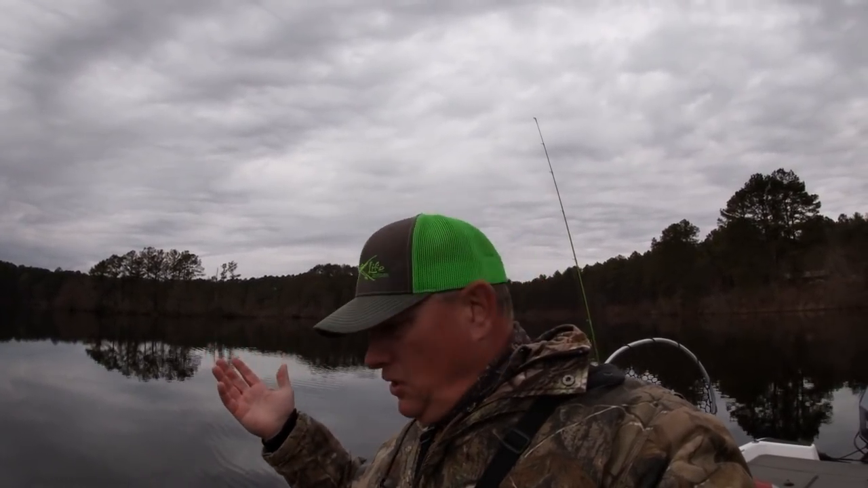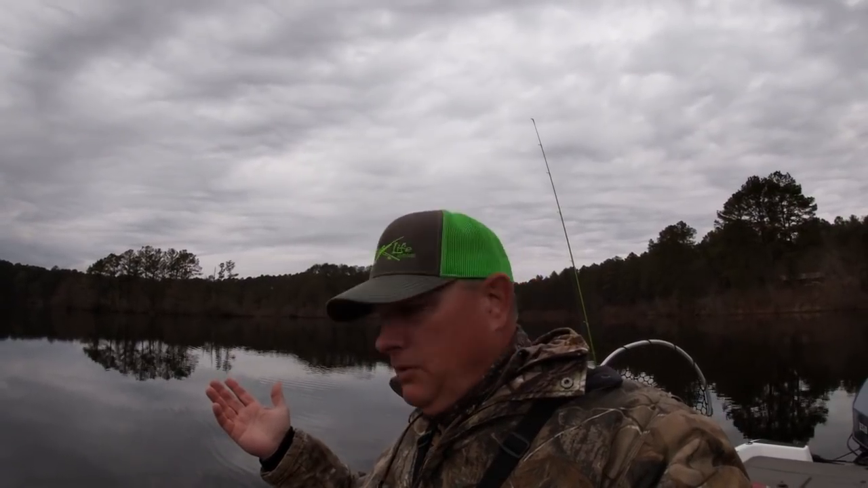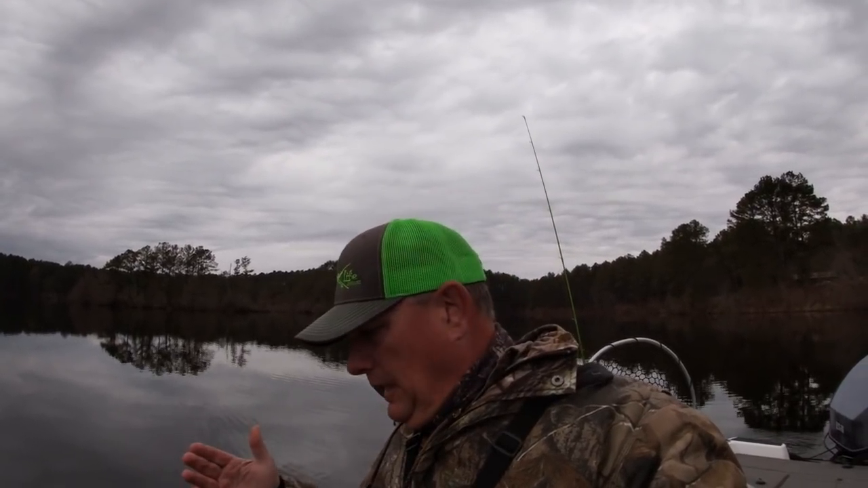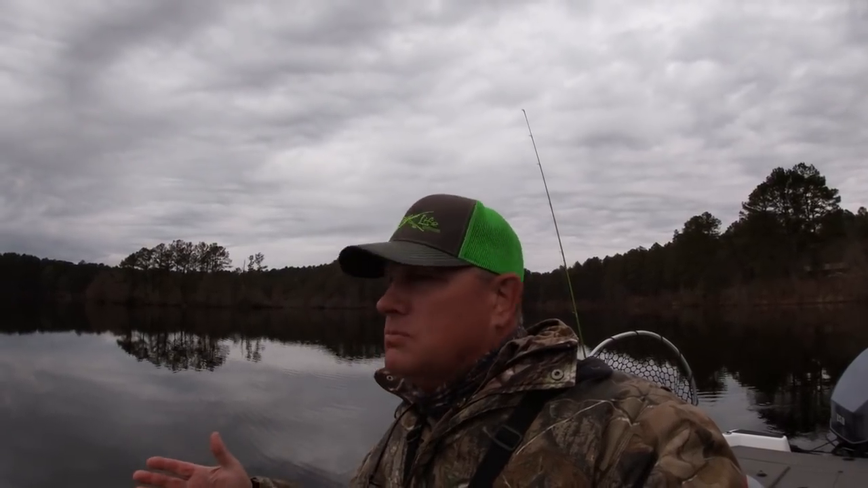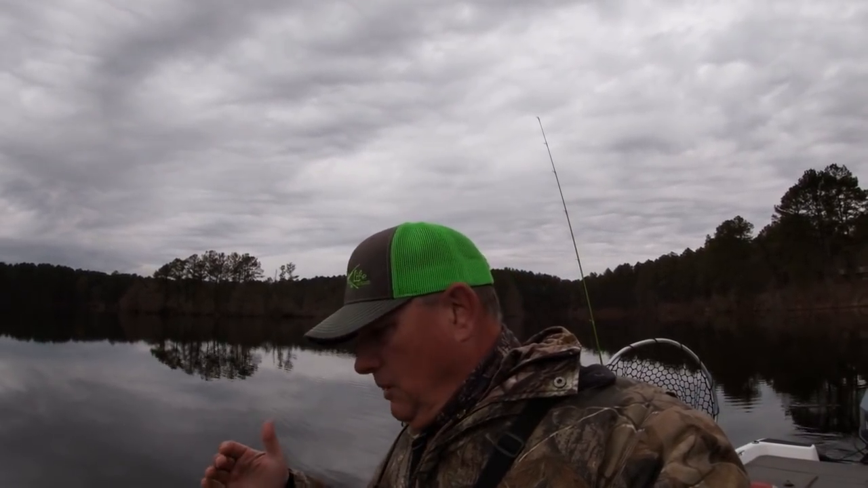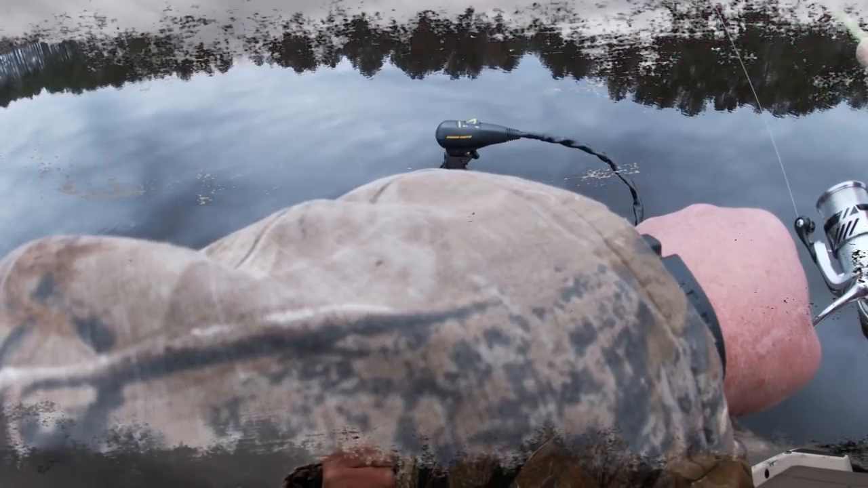And you can see it's overcast. It's probably about 45 degrees. The water temperature is 45 degrees. So I feel like dead sticking is going to be the way to go. And anyway, I'm going to poke around here. I see I'm getting into some deeper water here. And so I'm going to check the edge of these drop-offs and see what I can come up with. Hey guys, come along with us and let's see if we can catch us some crappie.